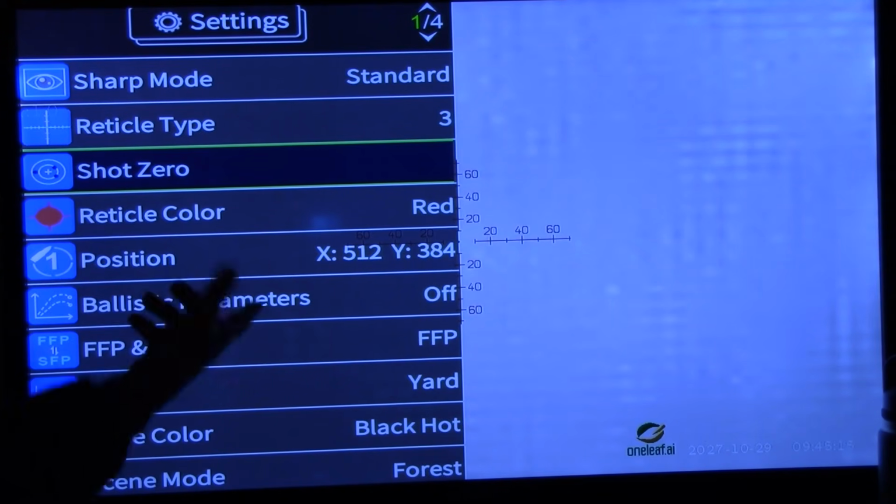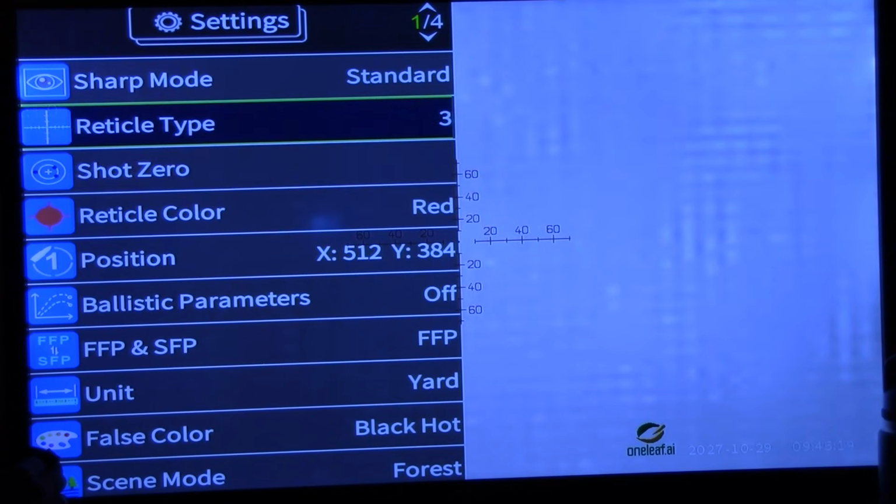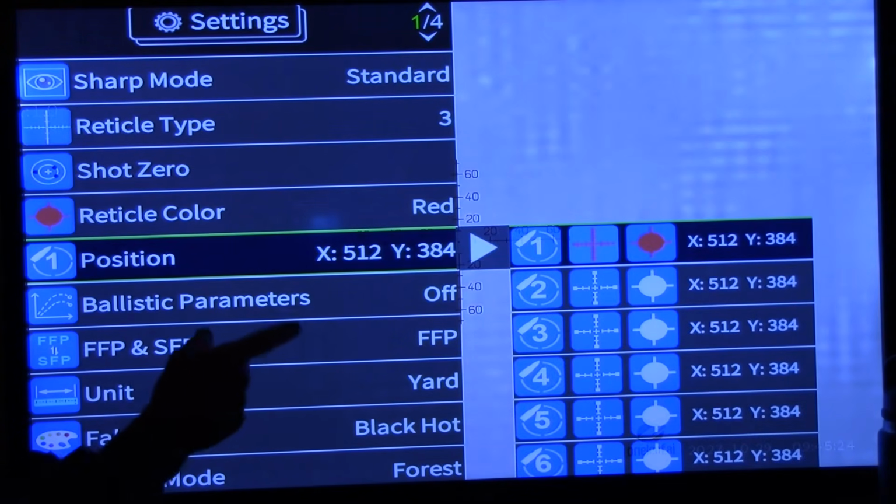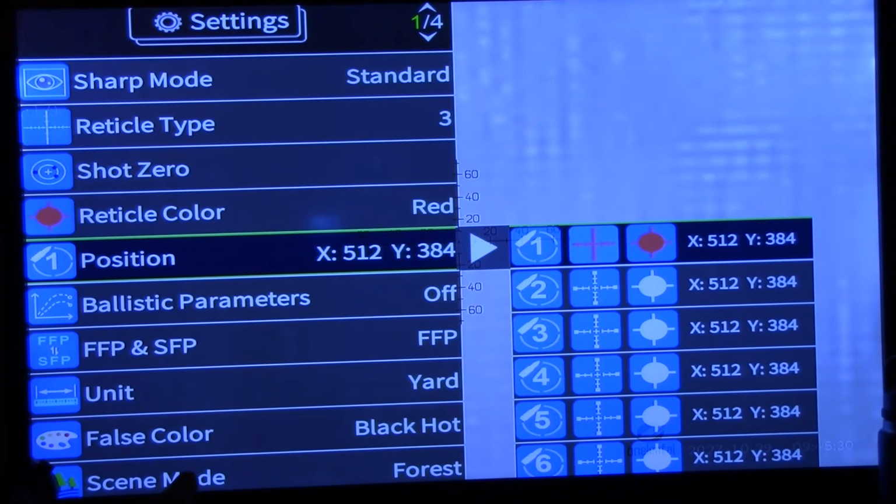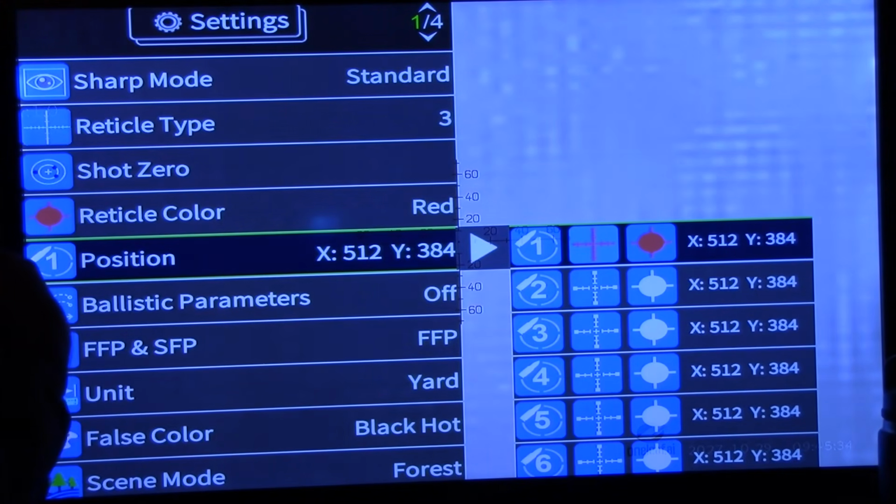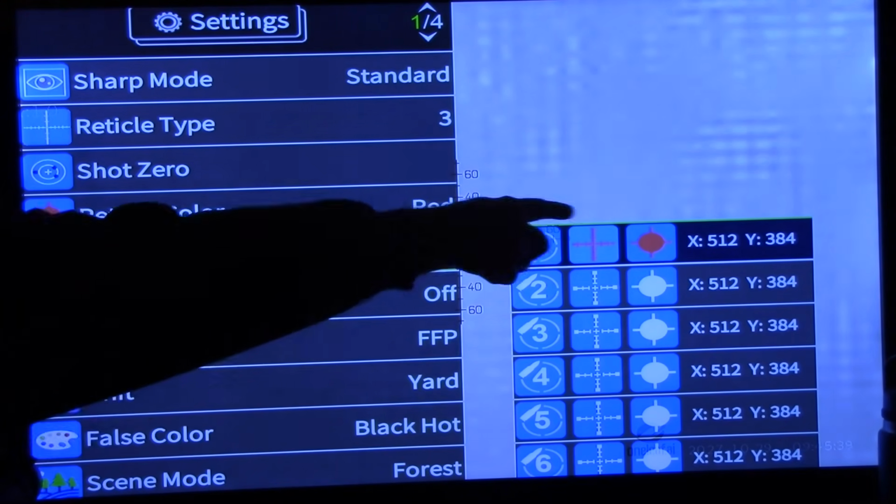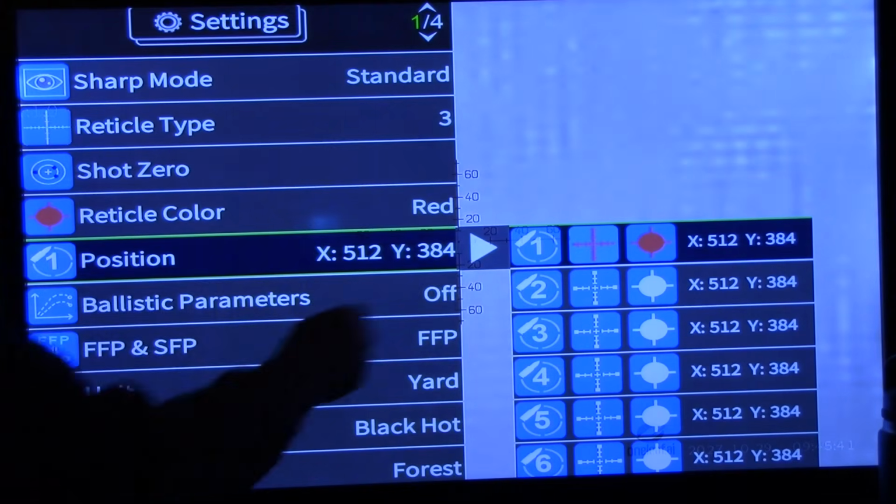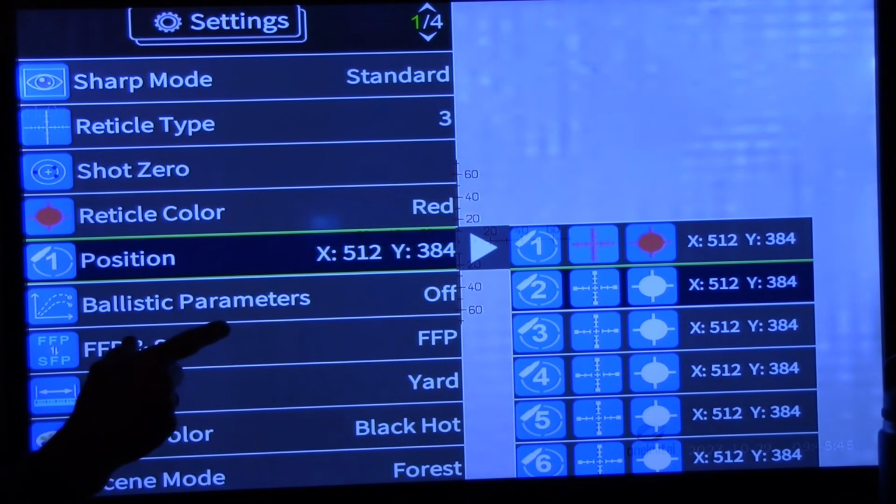Reticle color, there's 5 different colors. Position, this is kind of neat. One quick push. 6 different scenarios. And the way I read it, you could have this on 6 different rifles. Okay, I got this one saved to my AR out there. Number 2, you go down on that one and you save that. I could set that rifle up.